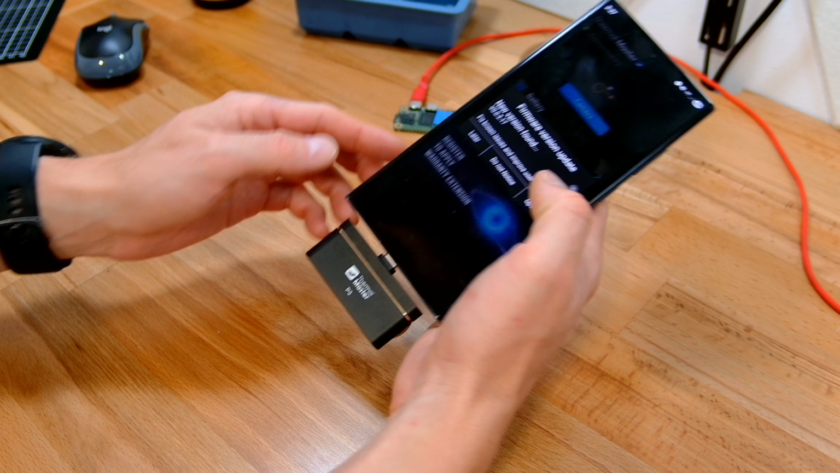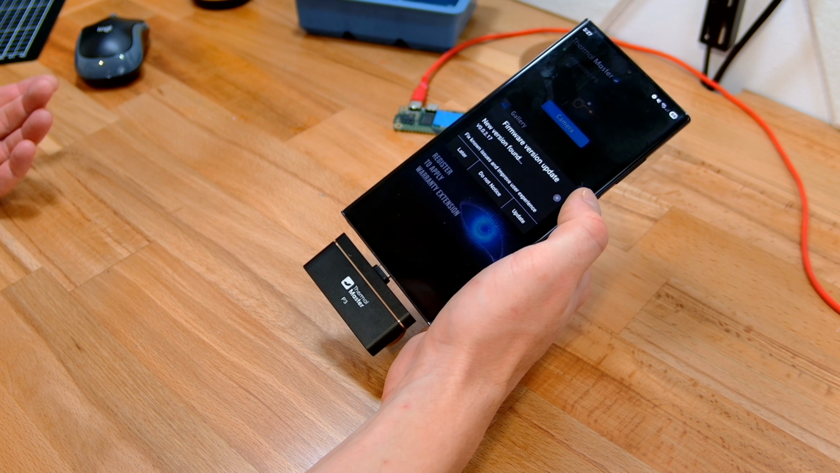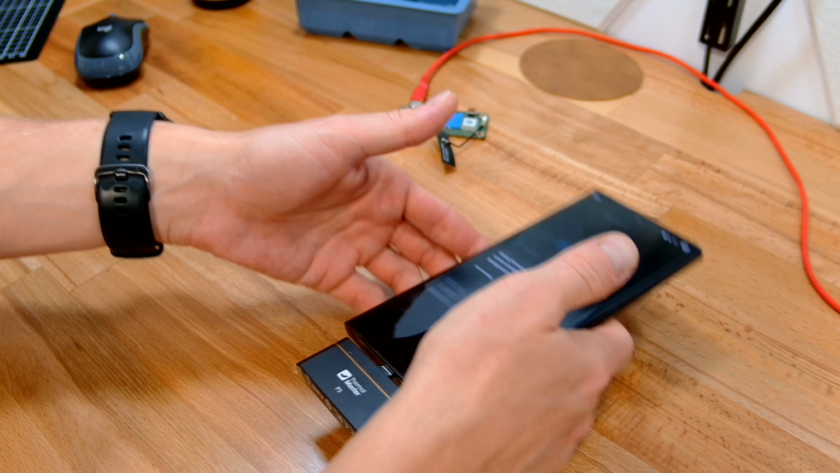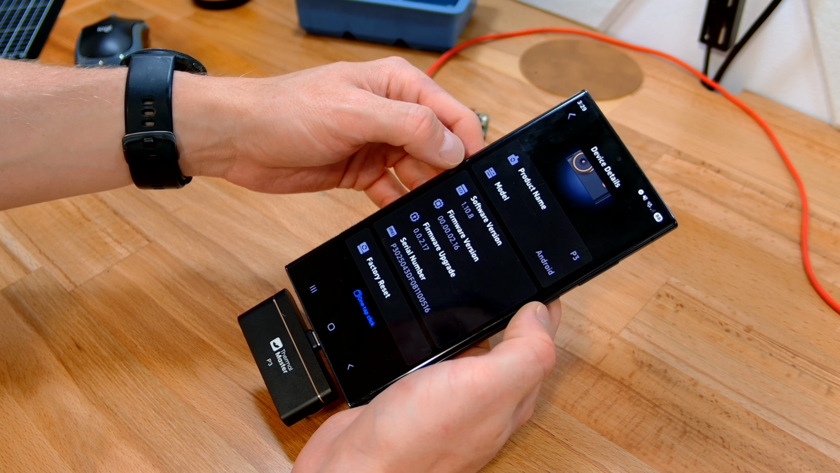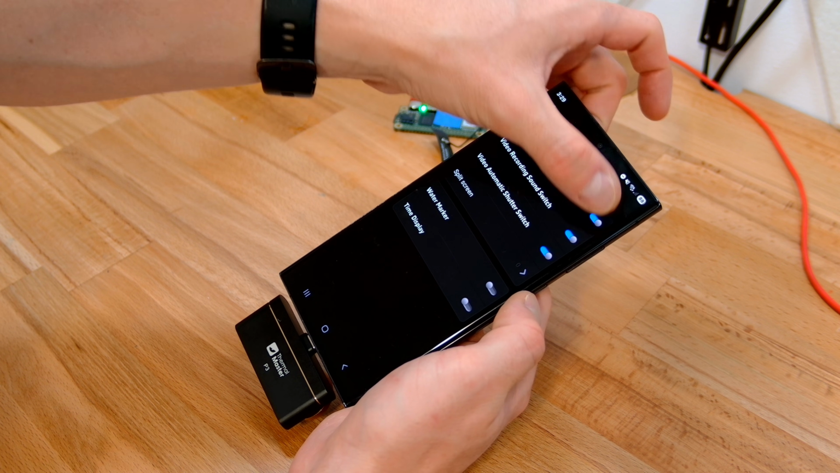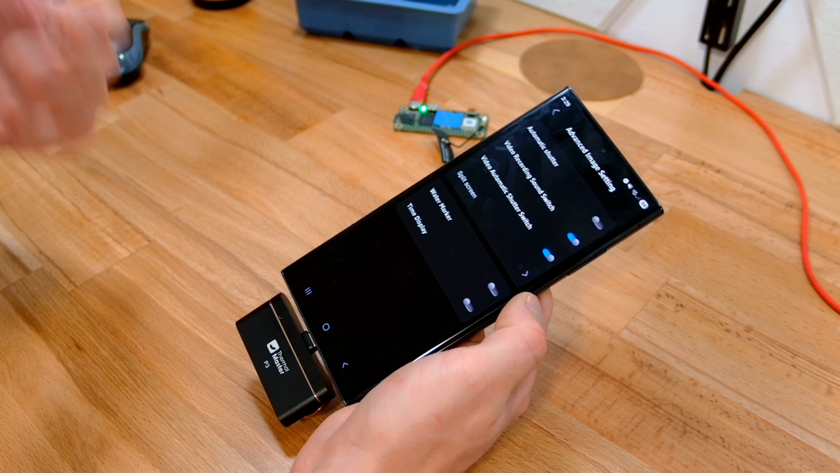So what other options do we have? There is a new firmware version. Excellent. All right, let's update that and see what that does for a moment. We've got a lot of information about the device there, which is pretty excellent. Automatic shutter, so that's going to turn that clicking off if you want to deal with it manually.